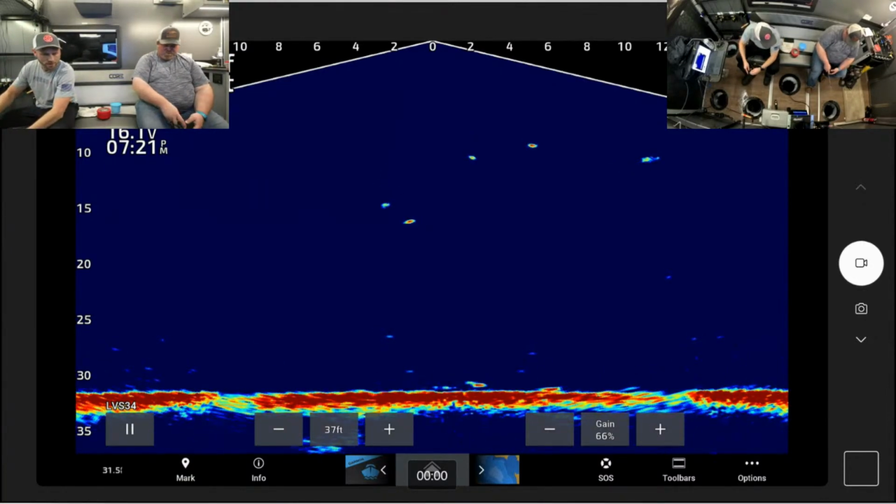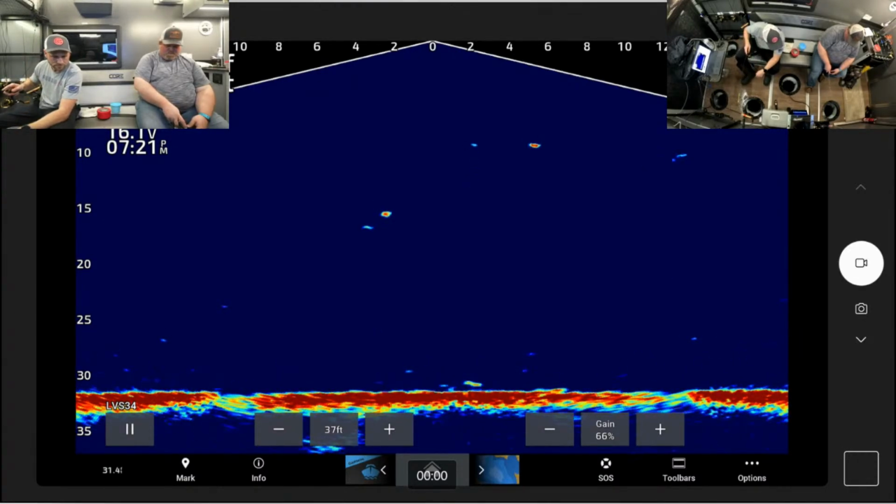Oh, here's a fish. Coming right to you. Get it. I went to a spoon. Oh, nice. And you put glow on it, too? Yep, I glowed it up. We changed direction.